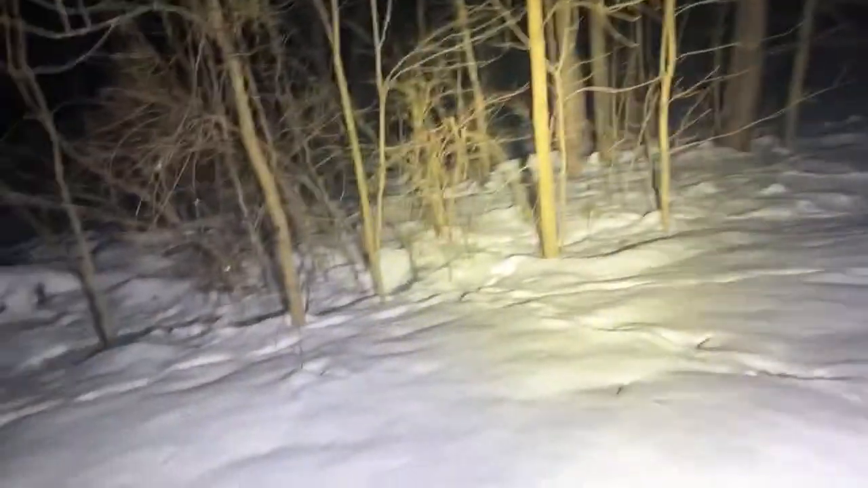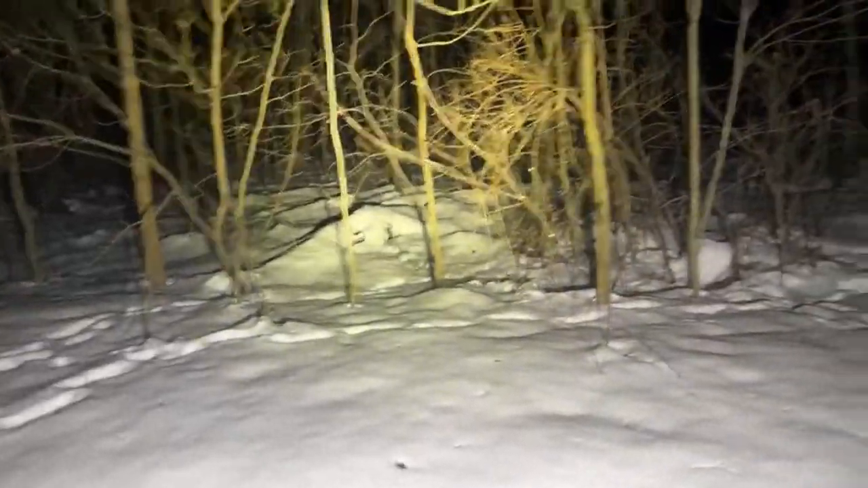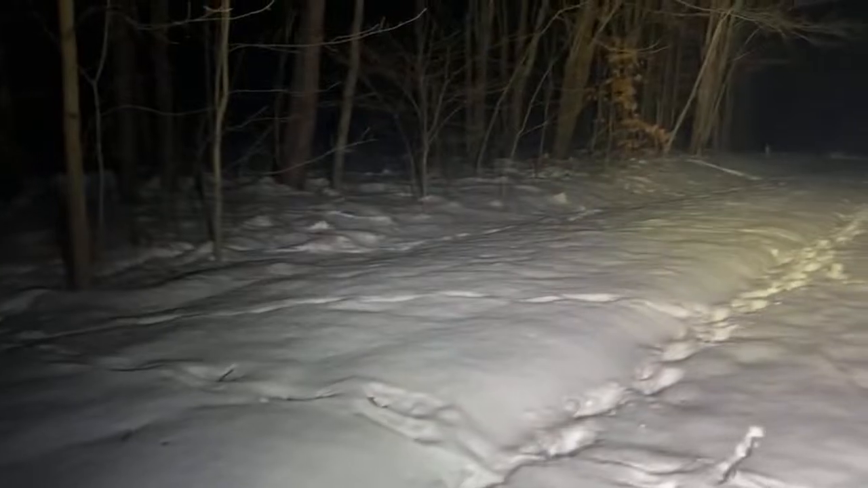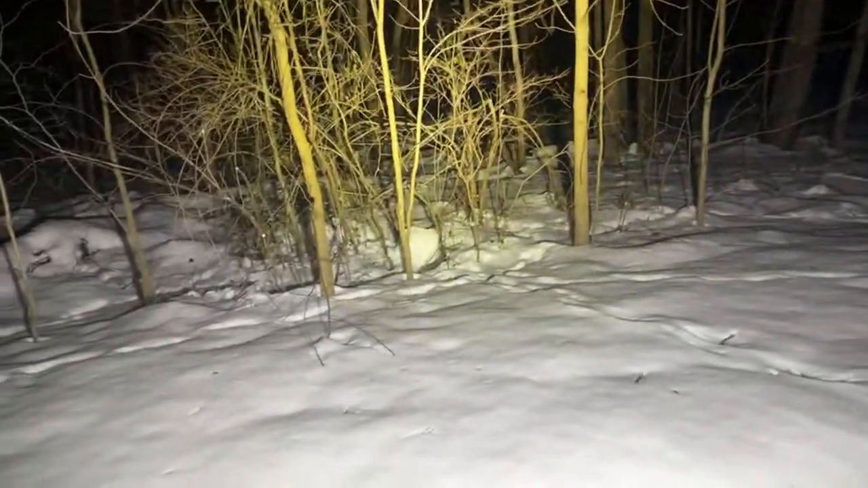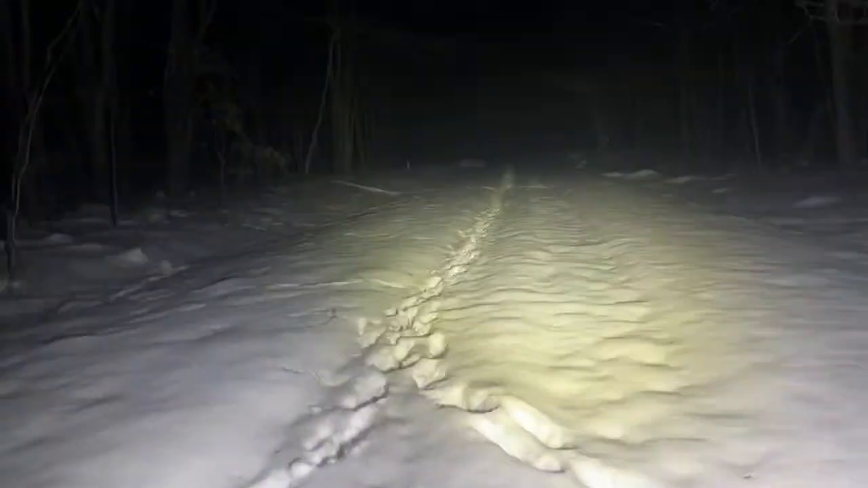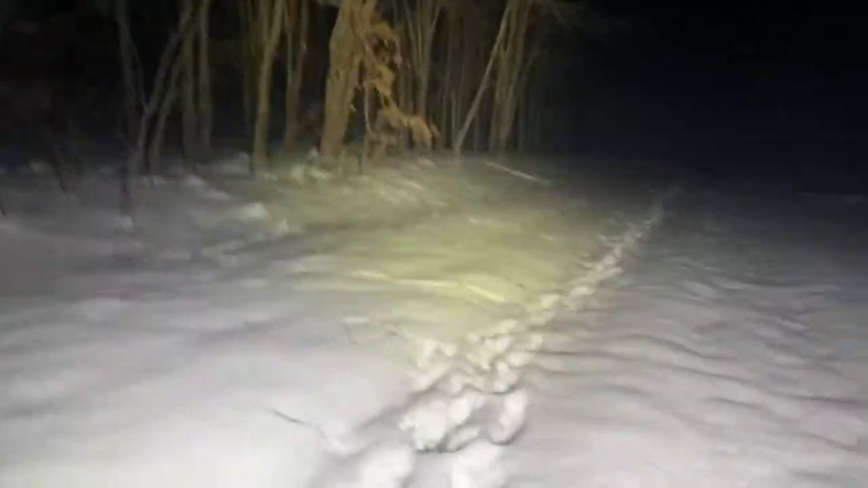I do not have the deer grunter anymore. I tormented my wife and my child and one of my child's friends until they attacked me and broke it. So, unfortunately, the deer grunter is dead.